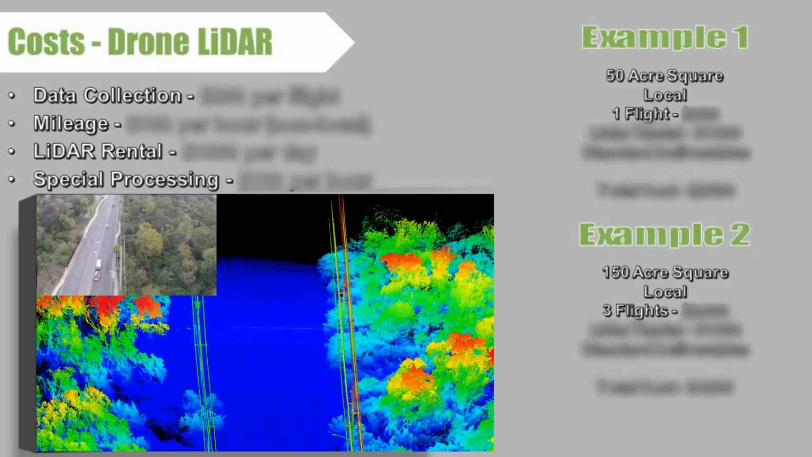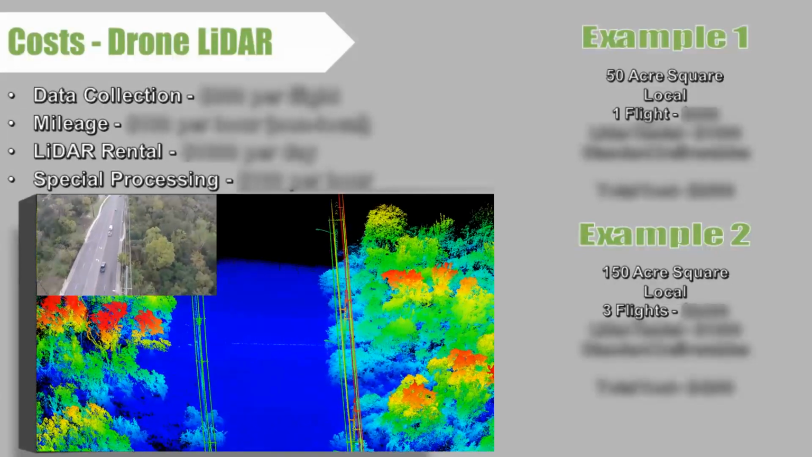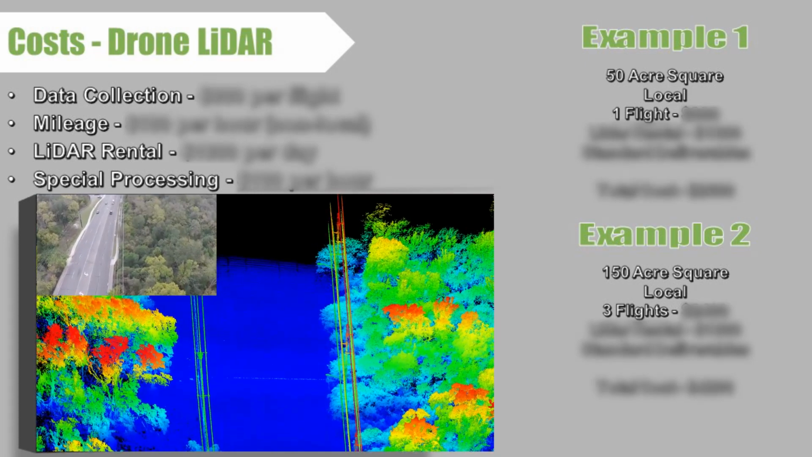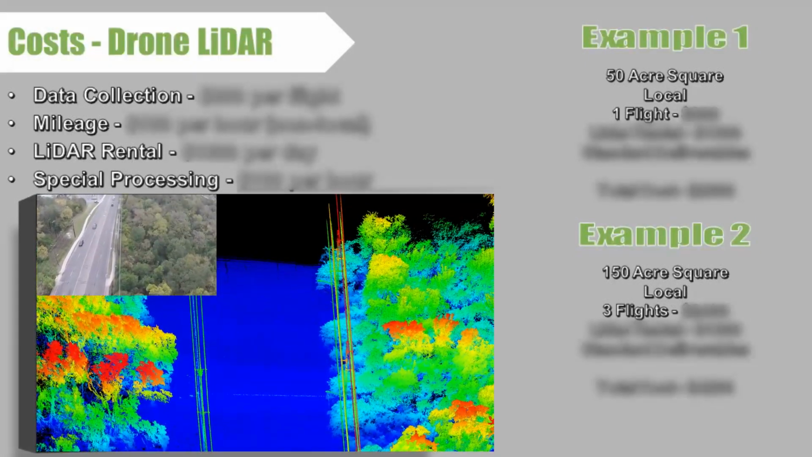Costs. What does drone LiDAR cost? Please join us at one of our live lunch and learns, or contact us through our website, www.texasdroneprofessionals.com.